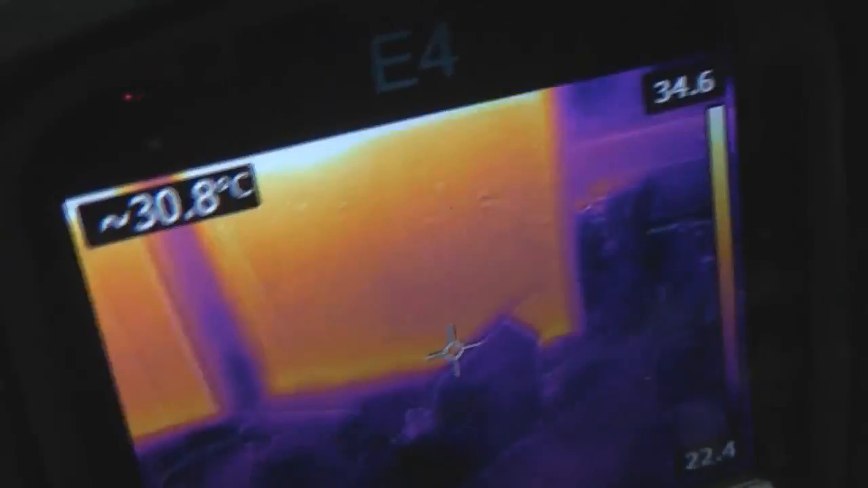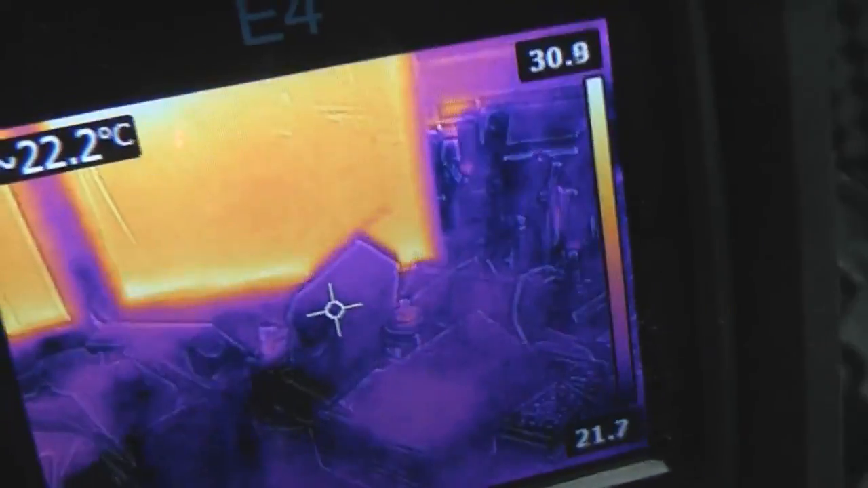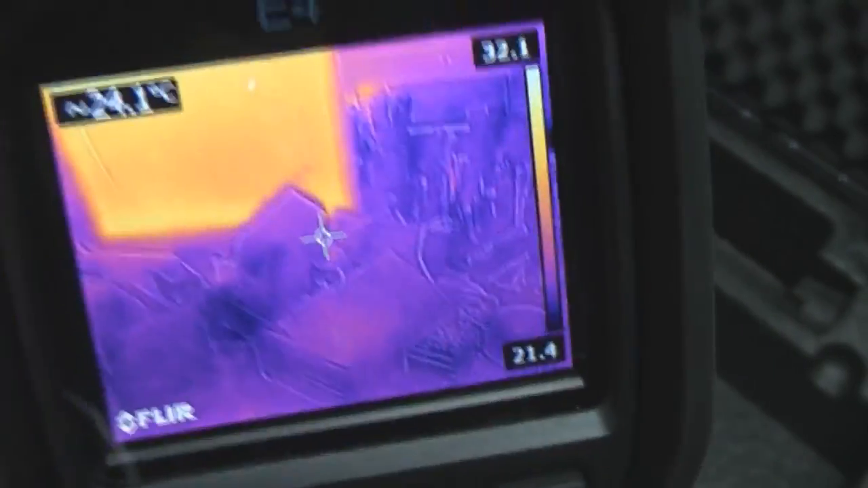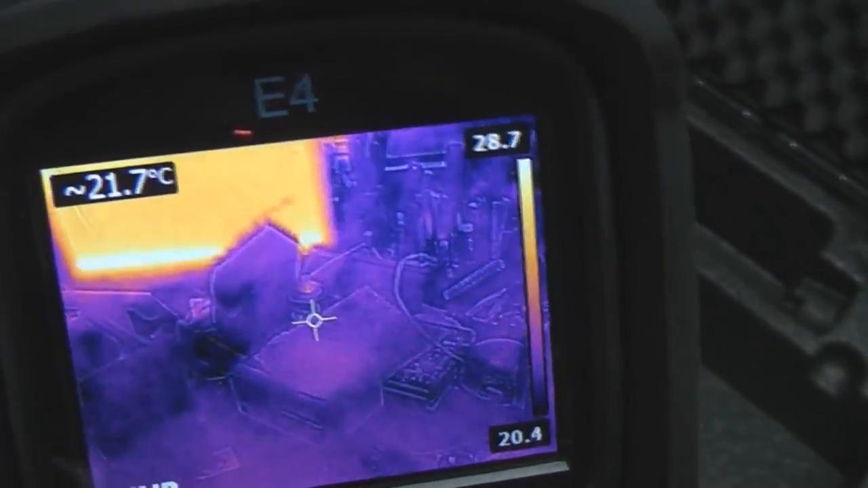Interestingly, unlike some other cameras, I can't actually hear anything when it's doing that calibration, so I don't know if maybe they've got a really lightweight vane in there, or they may be using some other method to do it. I think it does it maybe once every 30 seconds or a minute or so. It's not particularly intrusive, but that's pretty much standard practice for thermal imaging cameras.